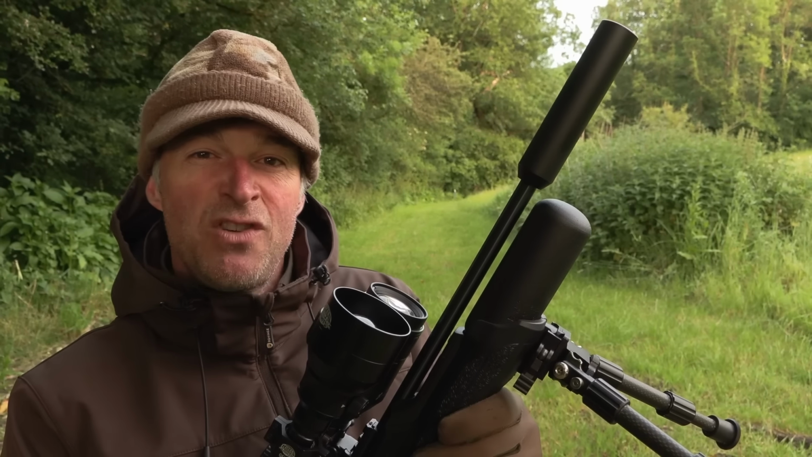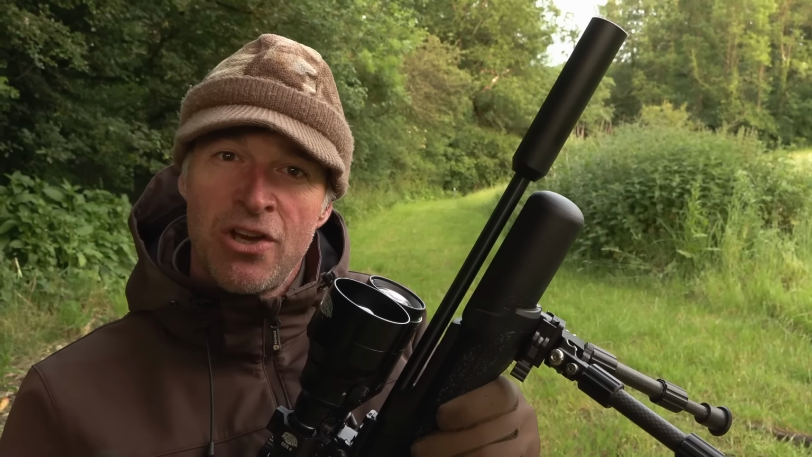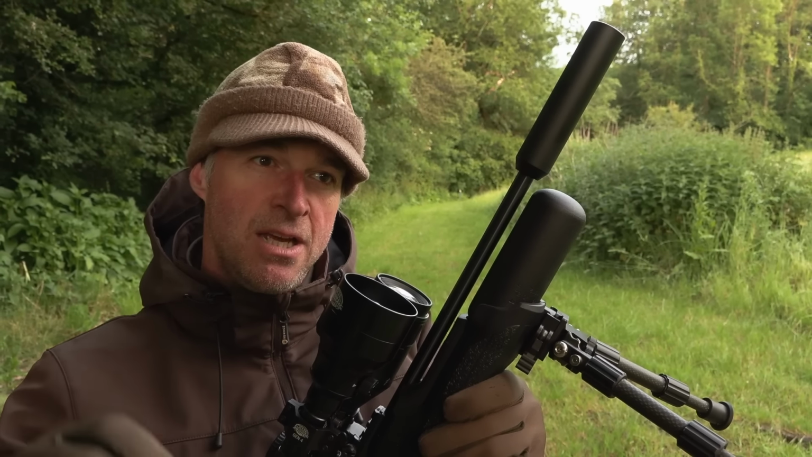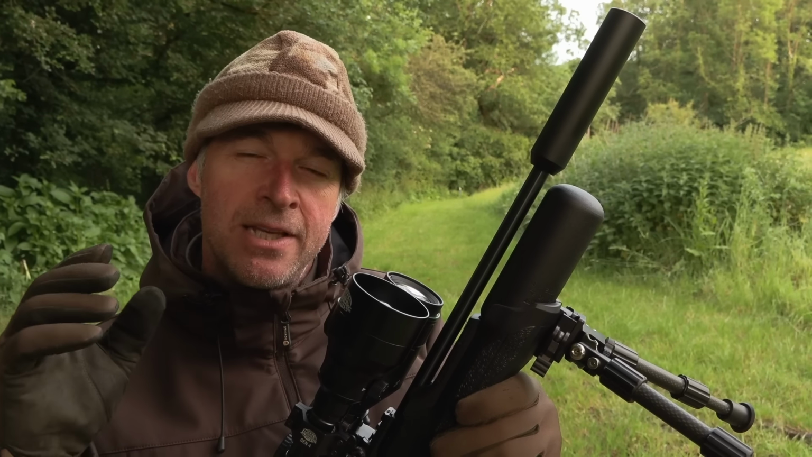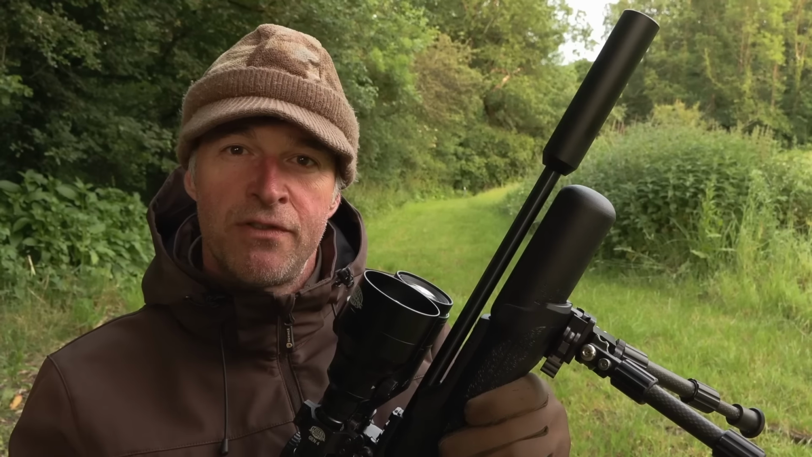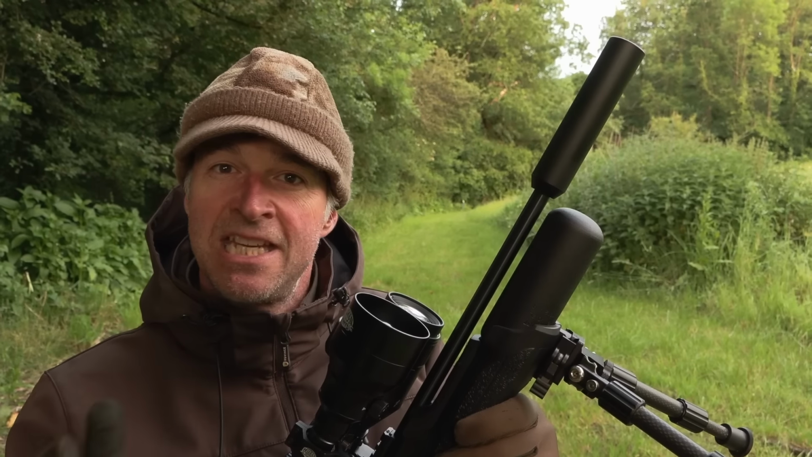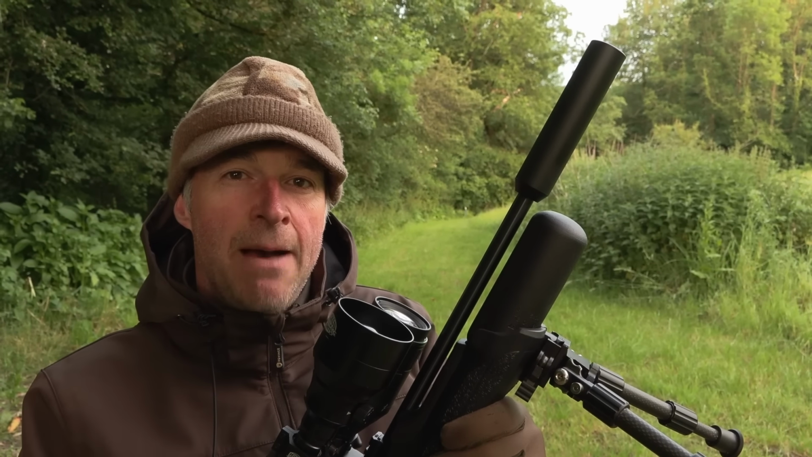I've shot here a few times recently. Haven't done badly. The rabbits are starting to wise up a bit though, so whereas previously I've been shooting them at dusk and around sunset, what I'm doing now is turning up as the light is beginning to fade with the intention of shooting them under the cover of darkness when I hope they'll be a little bit more confident. That said, there's still a chance of shooting possibly one or two before it gets dark.